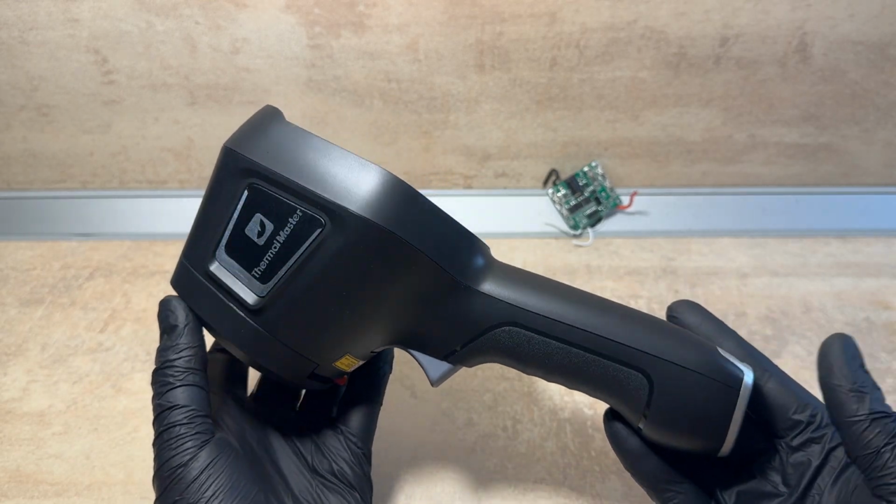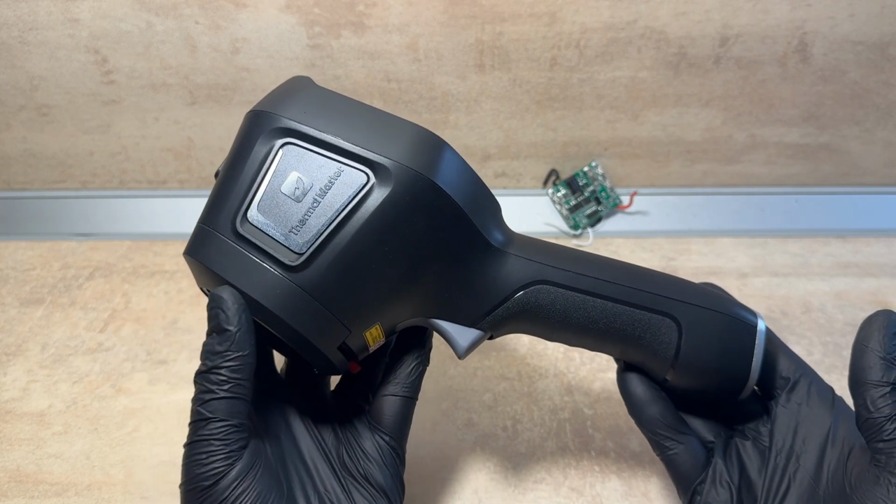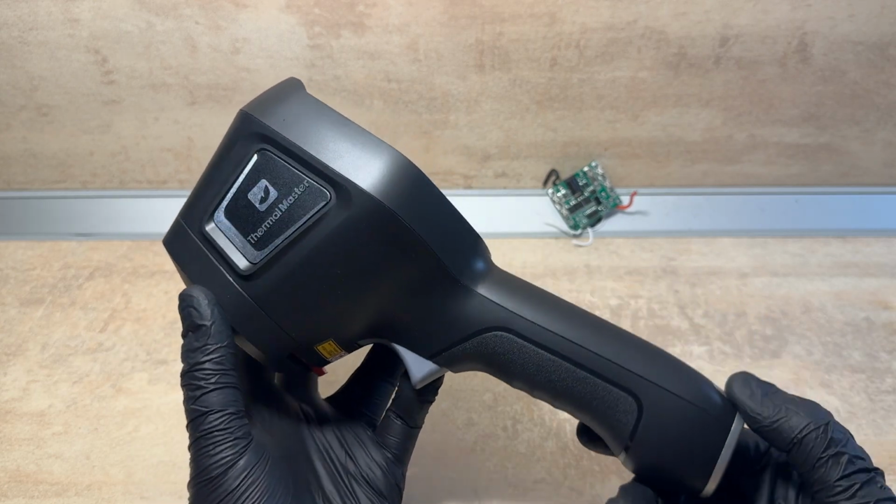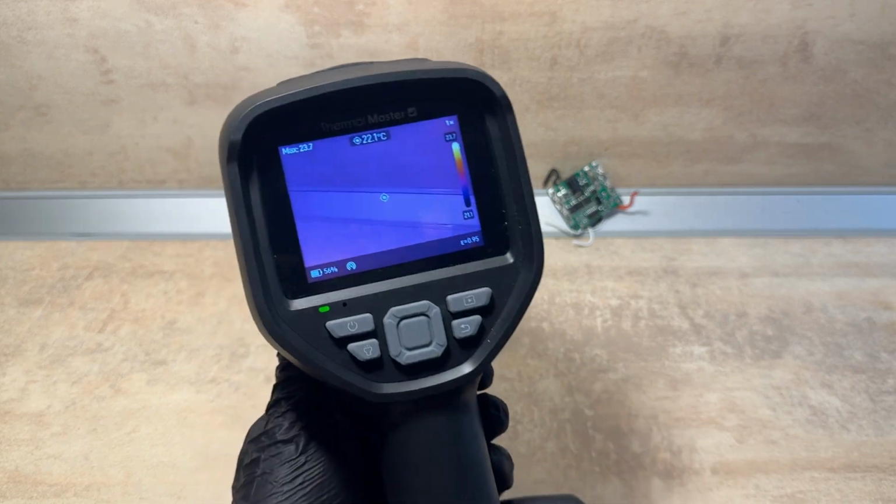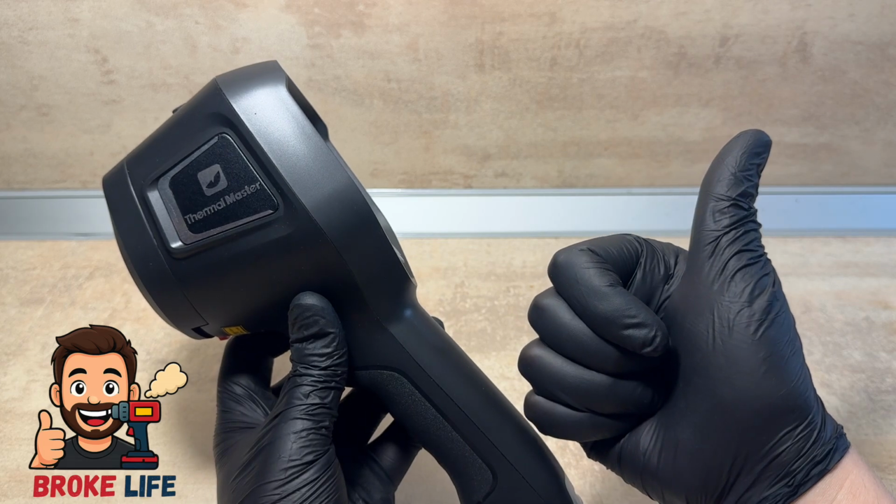For me, a standalone tool like this at $300 is a bargain. A lot of thermal cameras out there require a phone to function and still cost even more than this. So as someone who appreciates self-sufficient gear, I really appreciate this.